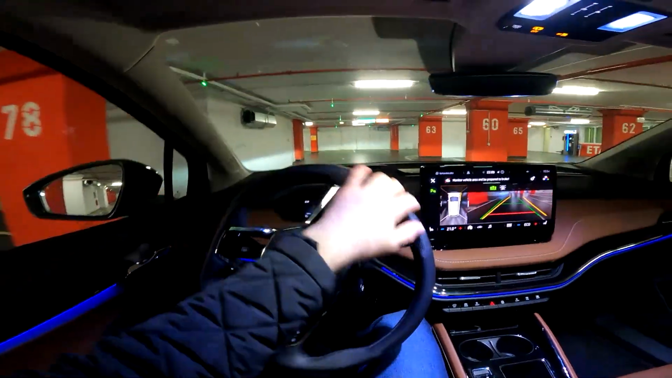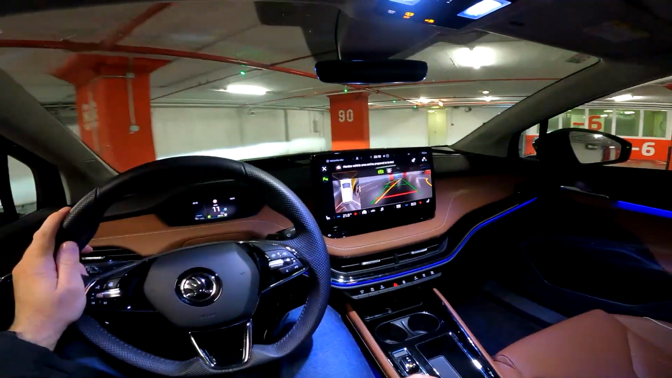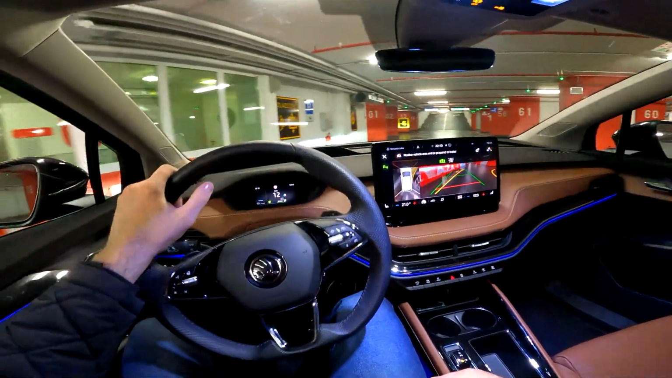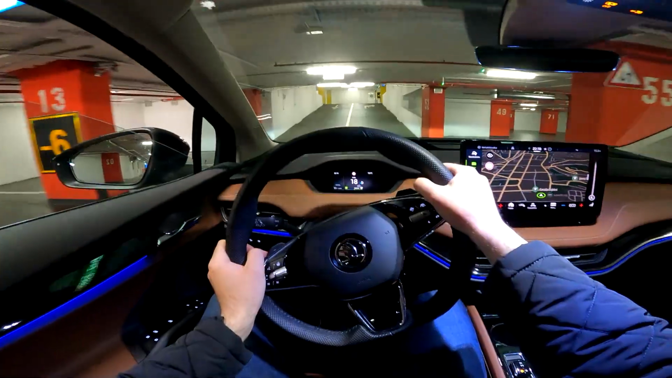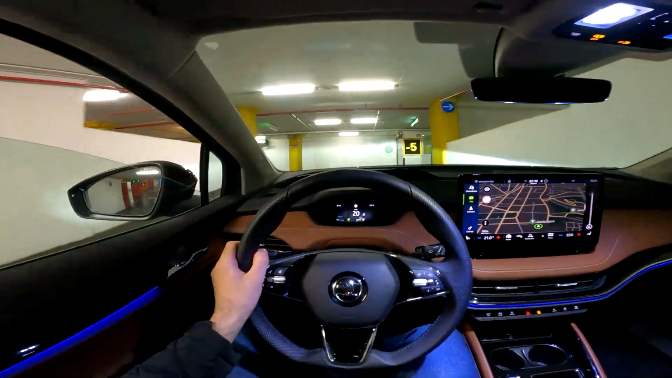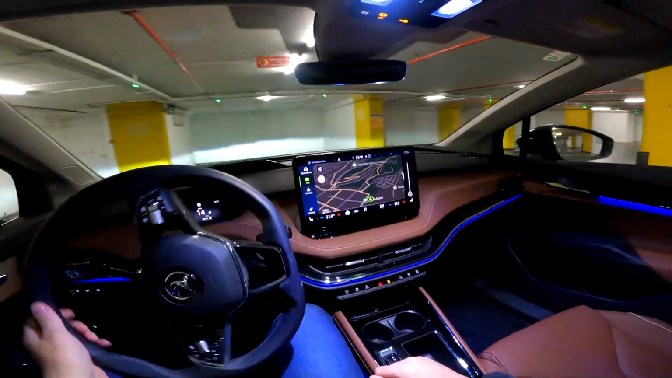So this is an electric car. That means we have the artificial sound. Can you hear it? It is a cool one. I will definitely do a video from the outside in one of the upcoming videos. But yeah, this is to warn the pedestrians that an electric vehicle is coming, and it's a very cool one if you ask me.